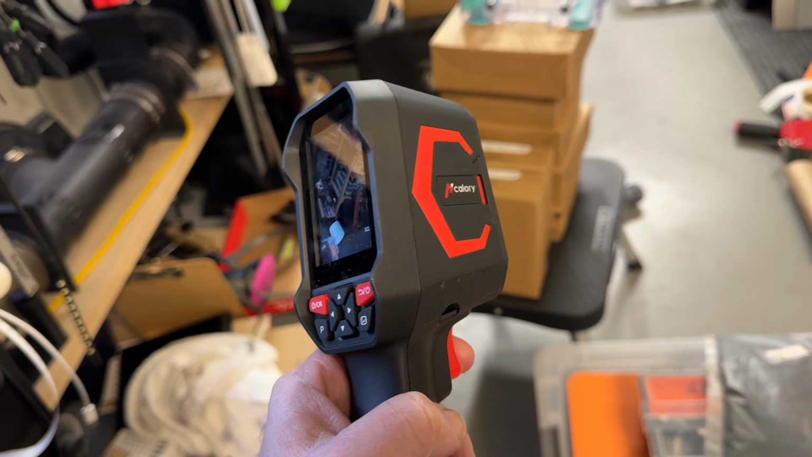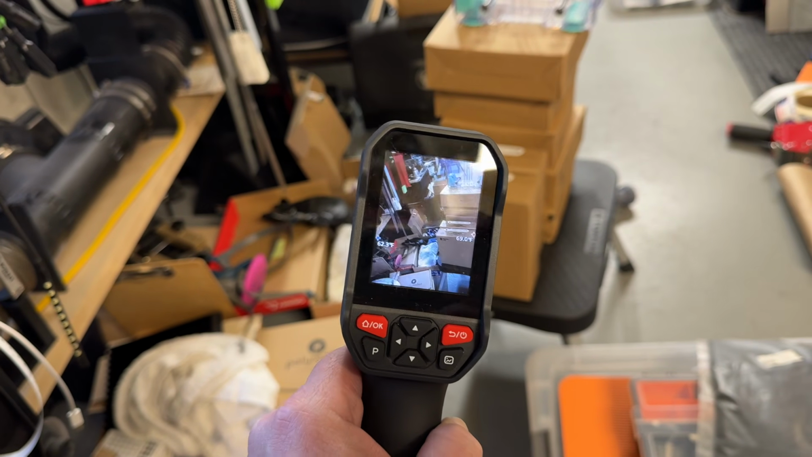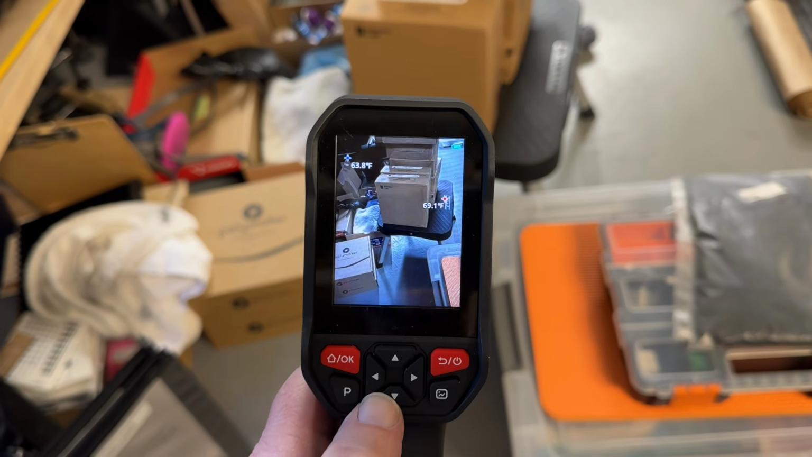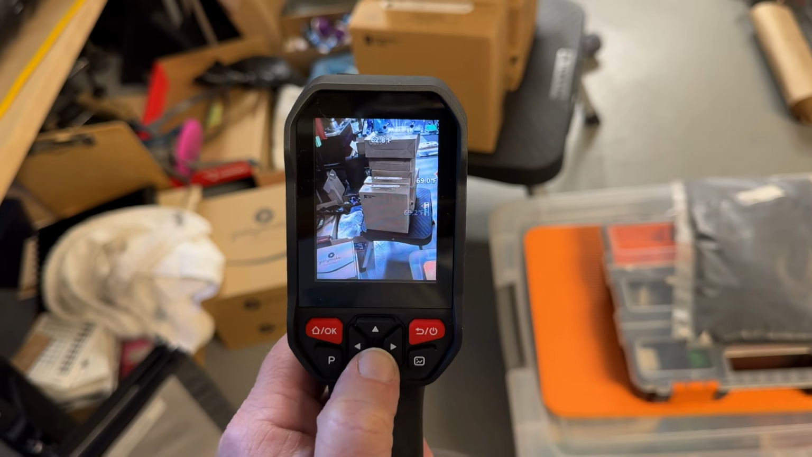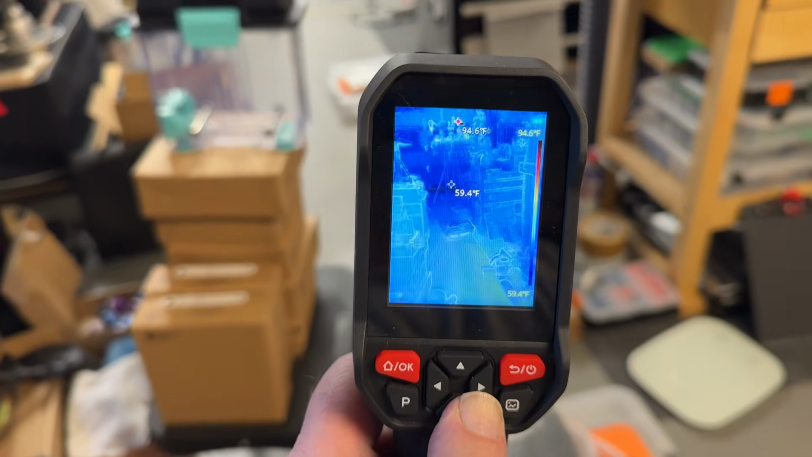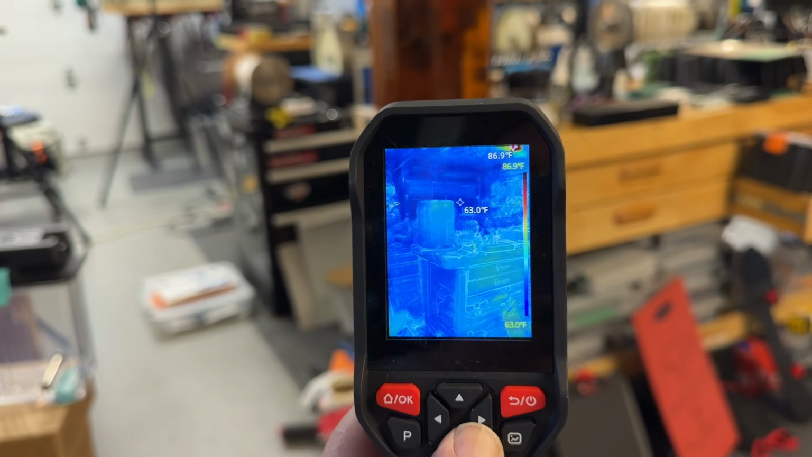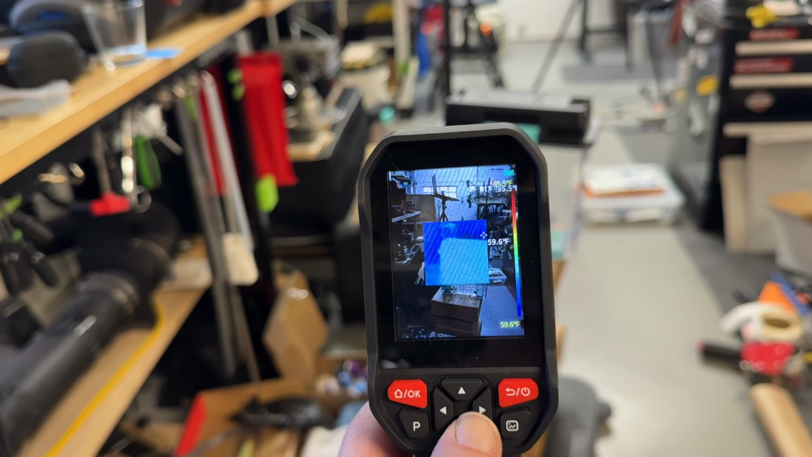If you press and hold the button in, it will start recording. And if you press it just once, it takes a picture. The other nice features on here, there's lots of things in the menu. I won't go through everything. But if you click, you can change the view mode. So there's lots of different view modes usually on these, and you can see in this one it's showing heat as red and everything else kind of a blue thermal, and you can just keep clicking through them, and it's nice to be able to change.